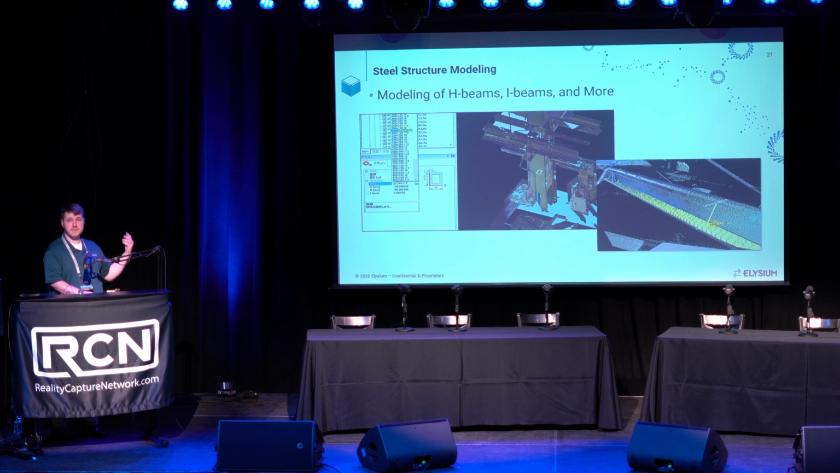Up next, similarly, steel structure modeling. So the ability to take that point cloud data and turn it into steel structures. Also included in the solution is a library of different standard elements that are used throughout the industries today. So if you have a standard element that you want to use and just plug it in, you can pick it from the library and build it against the point cloud solution and use that for verification.